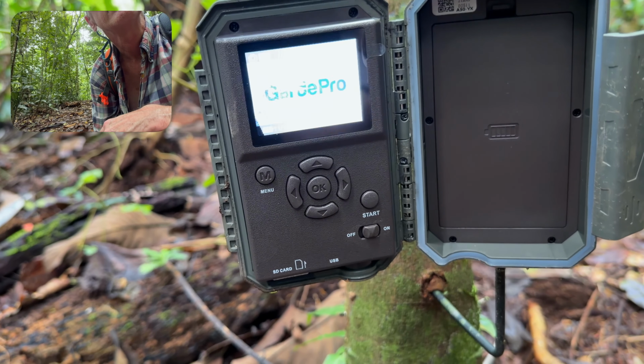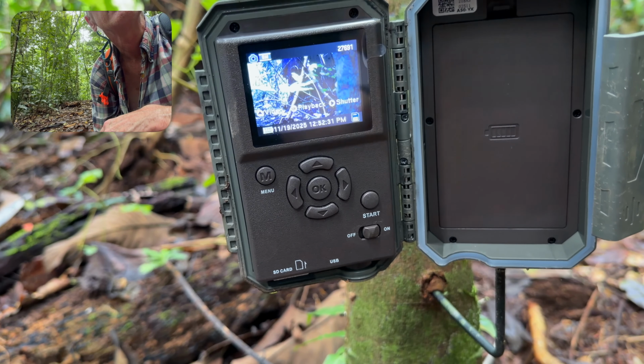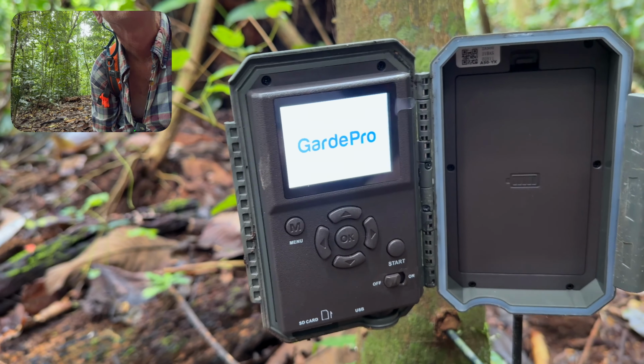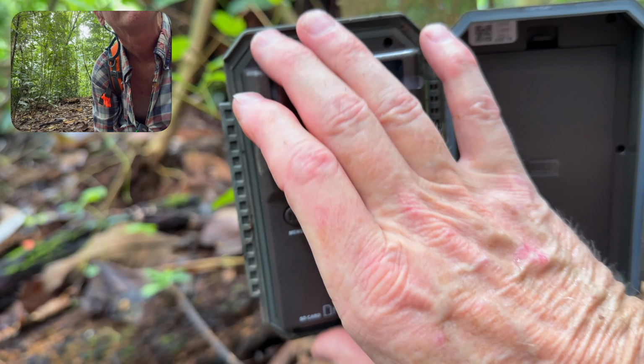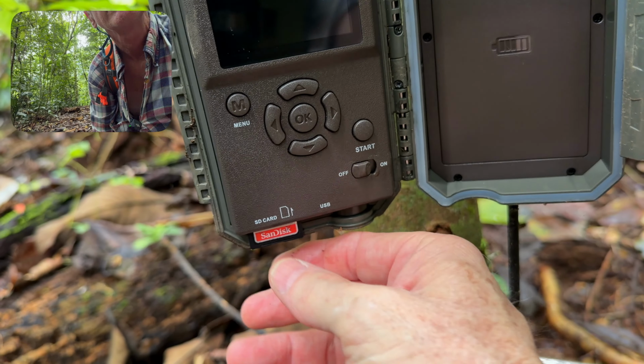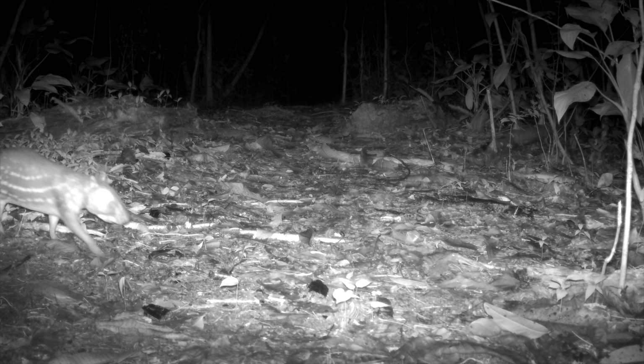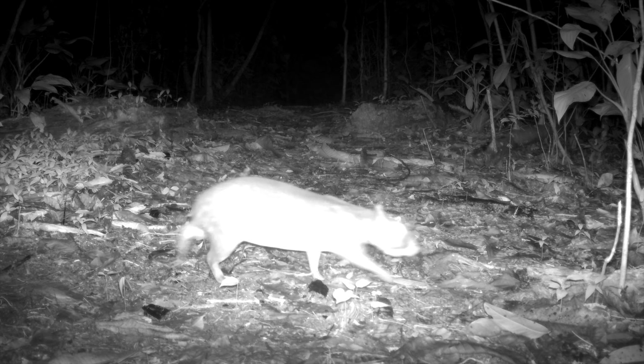All right. So we got the correct date, we got the correct time. Looks like everything's good. I'll turn it off. Take it home, see what's on the card. This large rodent is called a Paca or a Temple squintly.